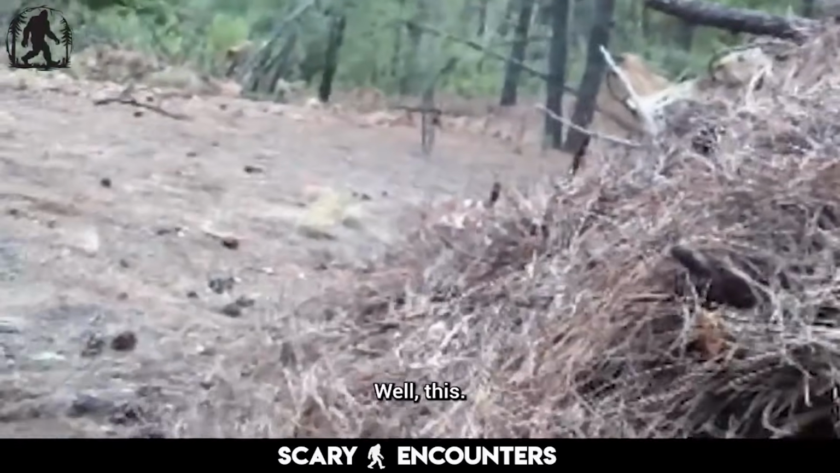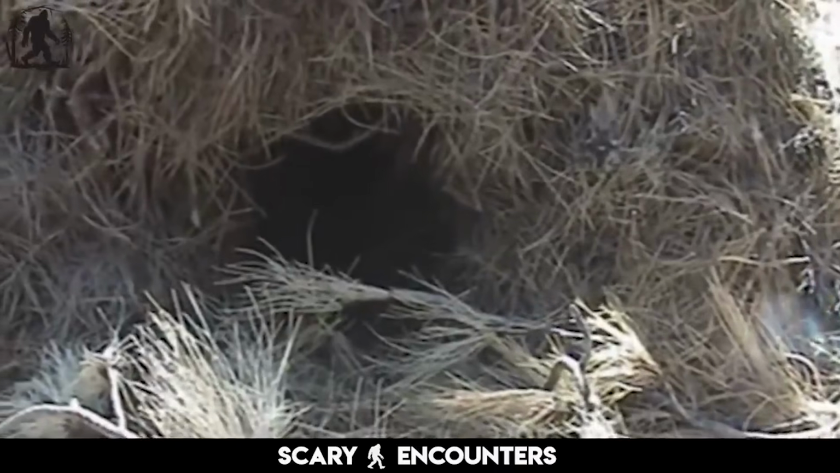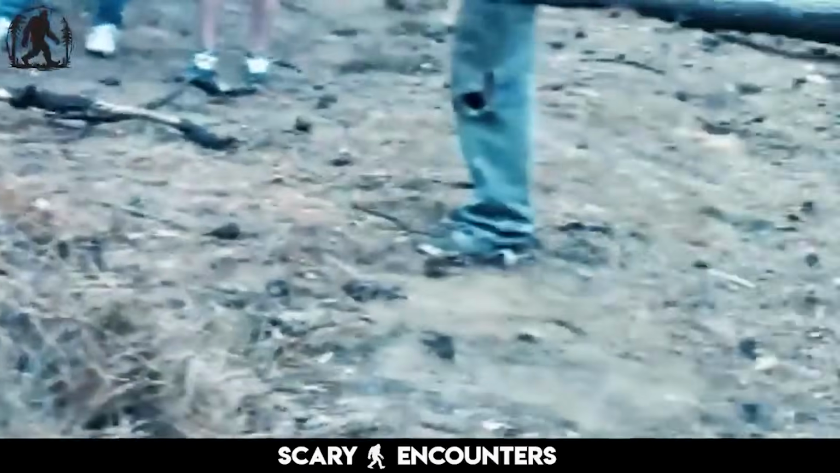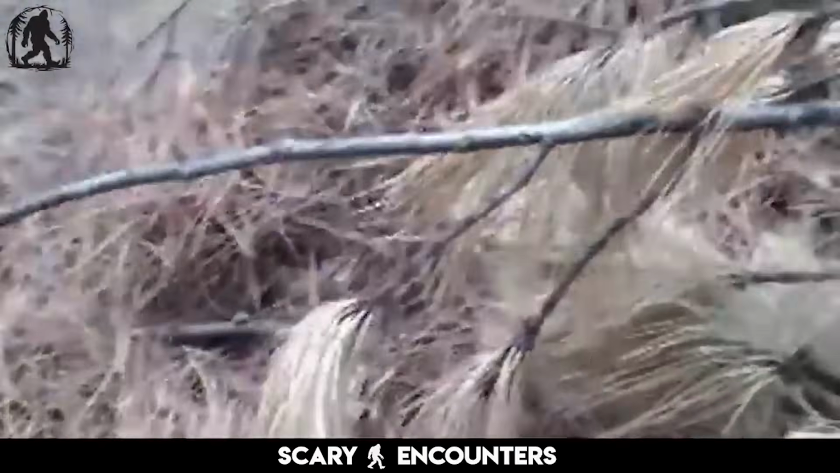The team examines its structure closely, noting how the entrance appears to be intentionally covered to provide protection from the elements or from prying eyes. They stand around it, trying to get a sense of its scale, and the reality of their discovery begins to sink in. This is not a random pile of debris. This is a shelter, one that appears deliberately designed. See for yourself as they uncover this incredible find.